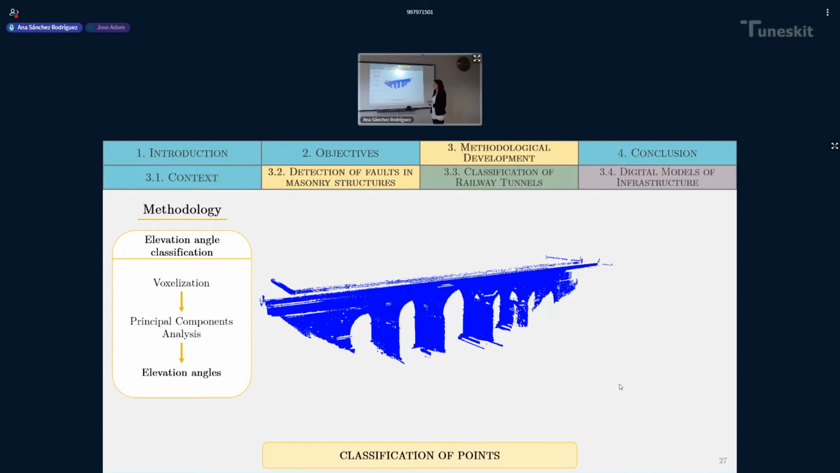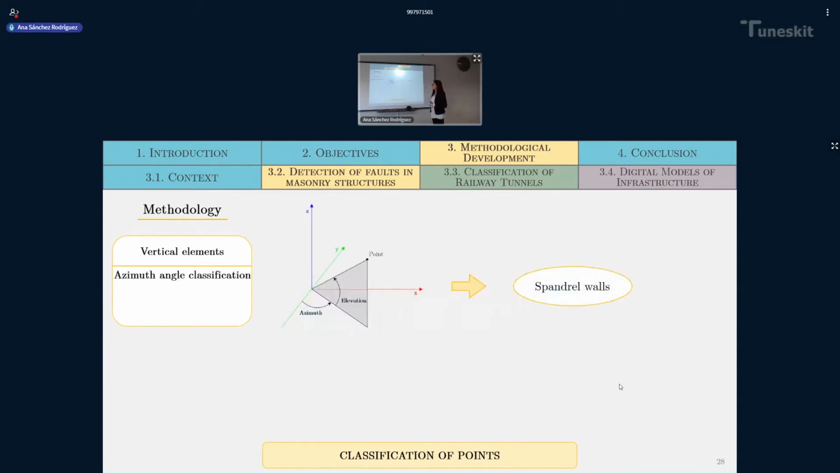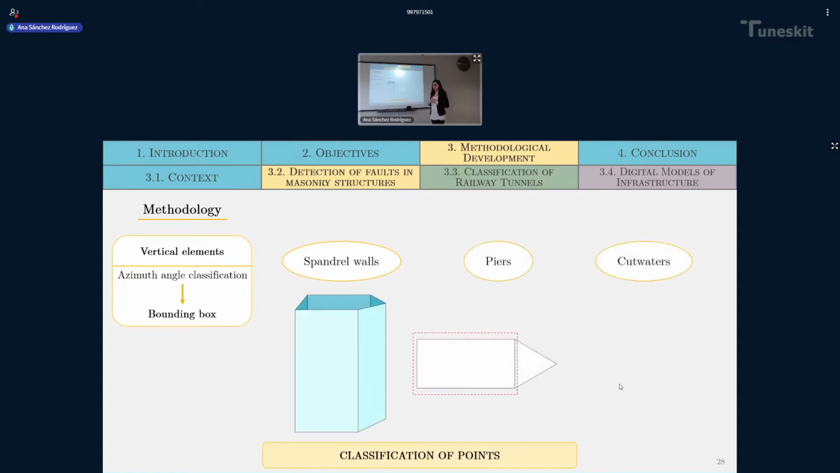Elevation points. So working with the point cloud of vertical elements, we can perform the azimuth angle classification. First, studying those values of azimuth angle, the group that has the biggest number of points is the spandrel walls. The next step is to classify piers and cutwaters, and these are separated creating a bounding box around each pier.